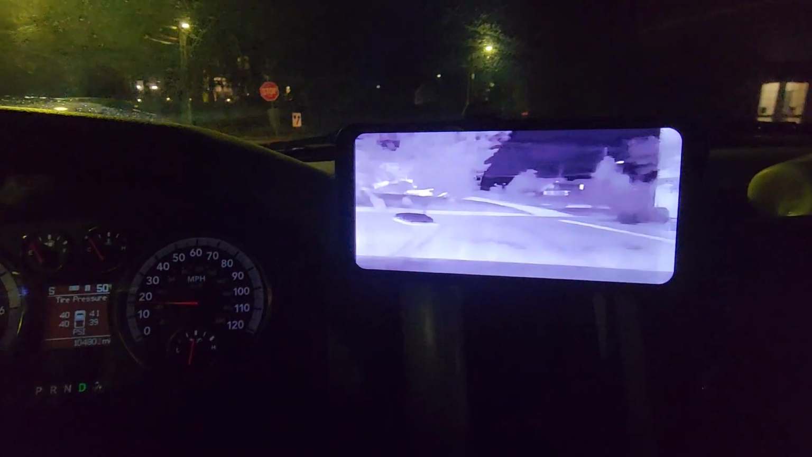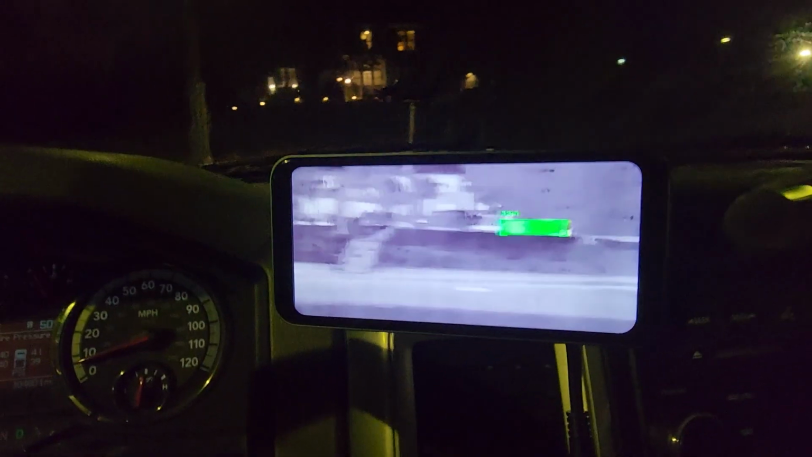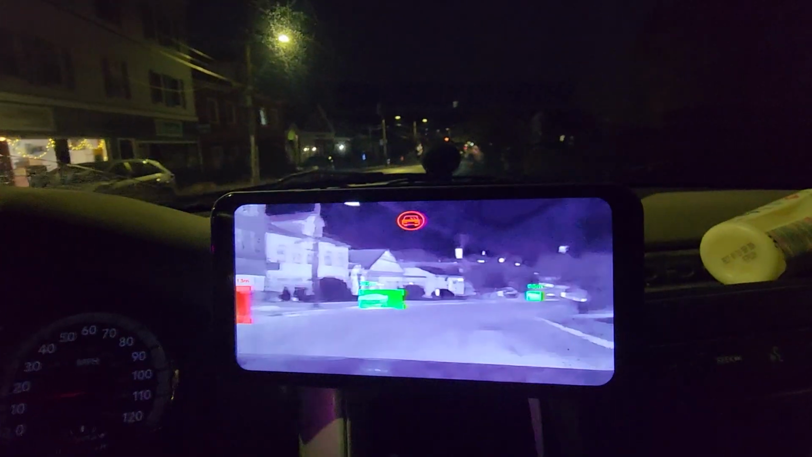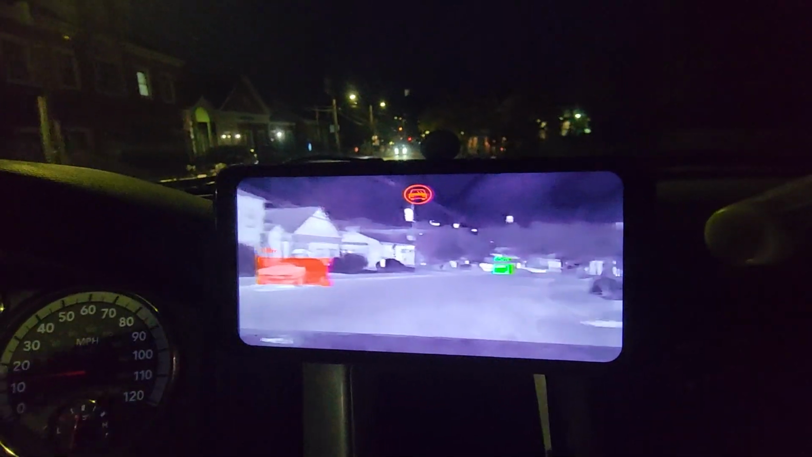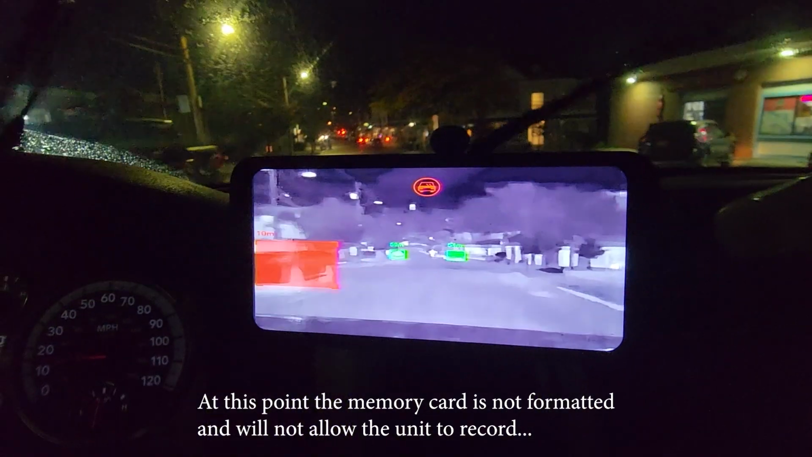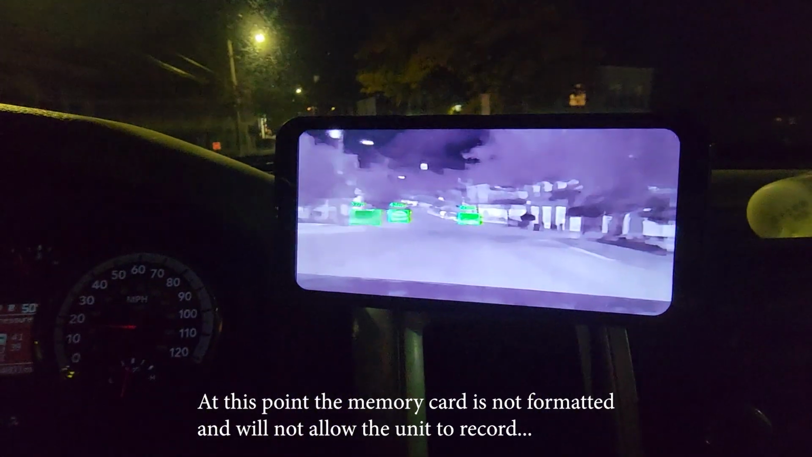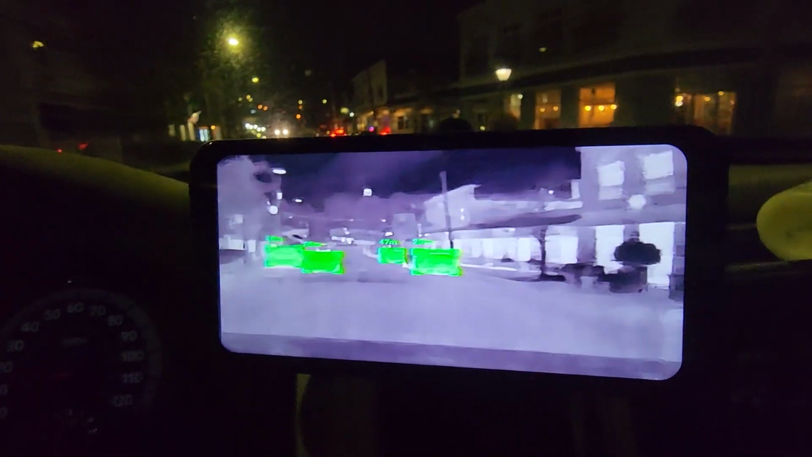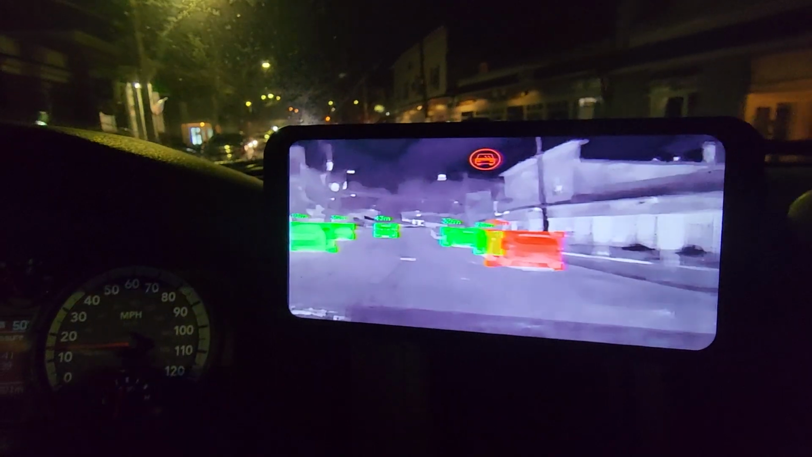It's so foggy, but luckily this thing's doing a good job at giving me clarity and visibility. I know my camera's kind of shaky here, but this lights everything up perfectly. I have to format the card to get the card to run. Let's get that heat turned off now. But cars here clearly are green.